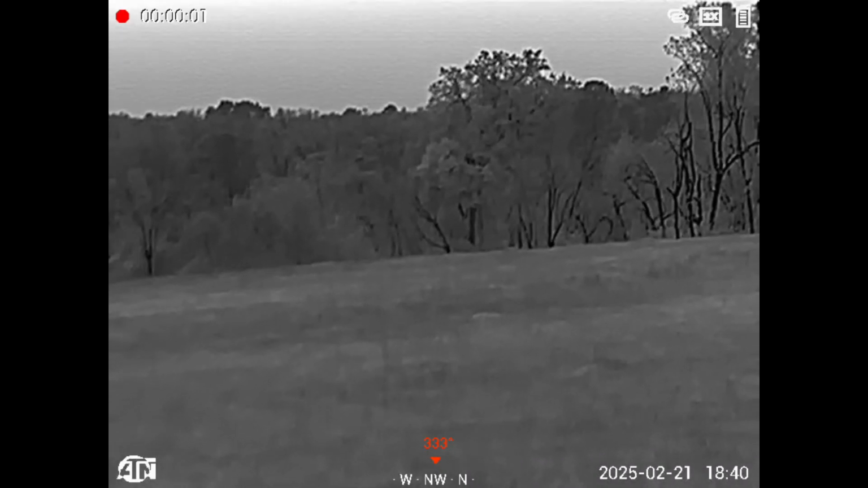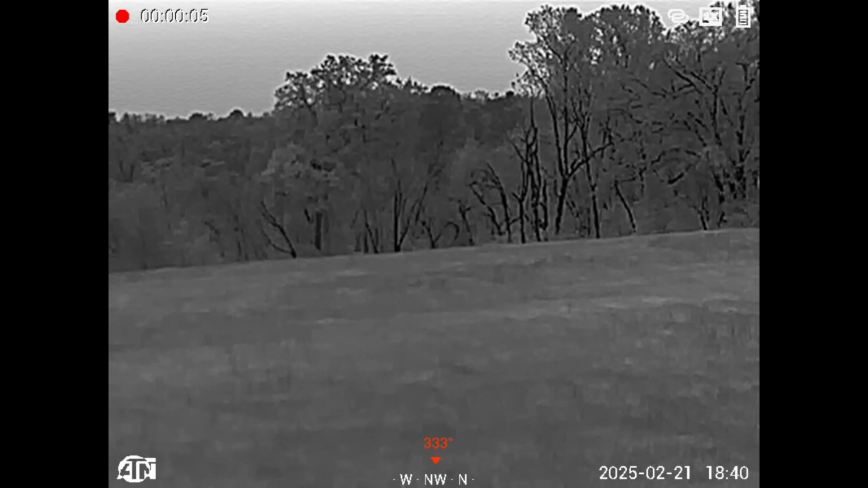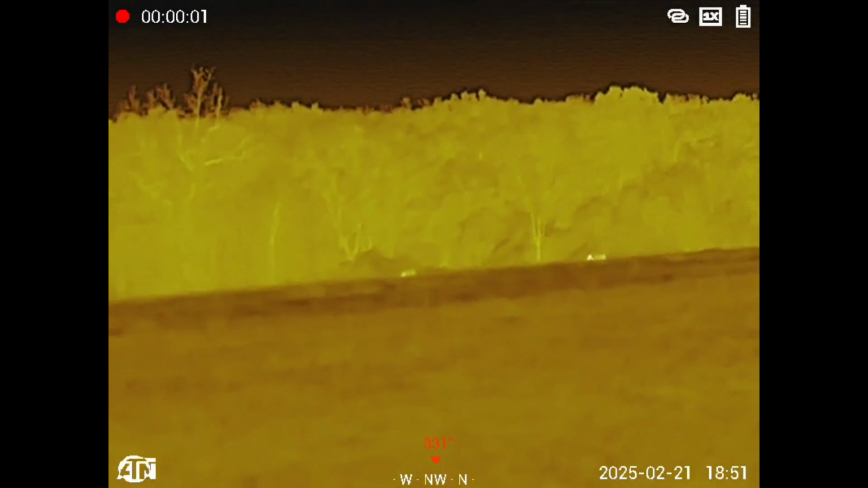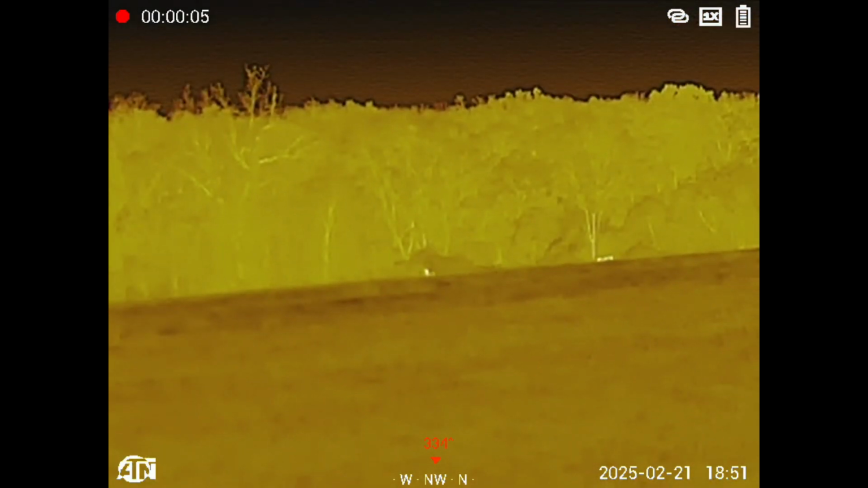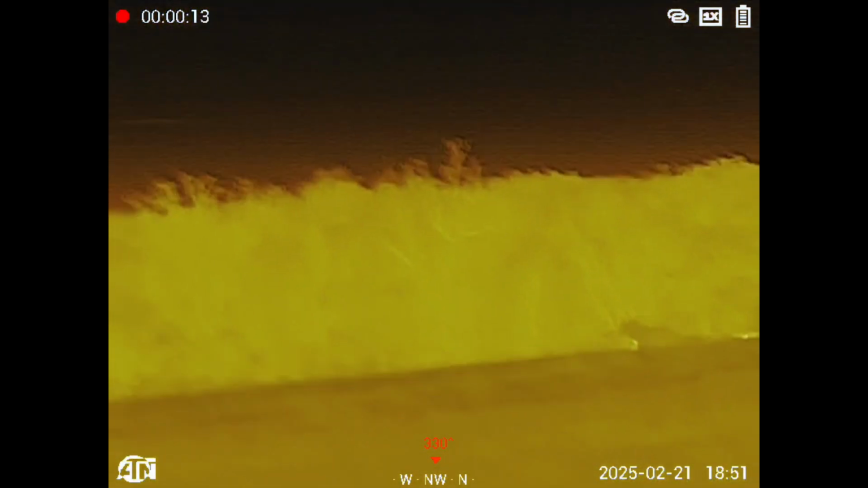So this is the first night out, just running through the modes, trying to focus, trying to get a feel for the ATN BlazeTrek. So you see the video, certain parts of it blurry, out of focus. We have some deer coming in, but what I want you to pay attention to on these videos is the clarity, the resolution, the definition, and the depth of the images.